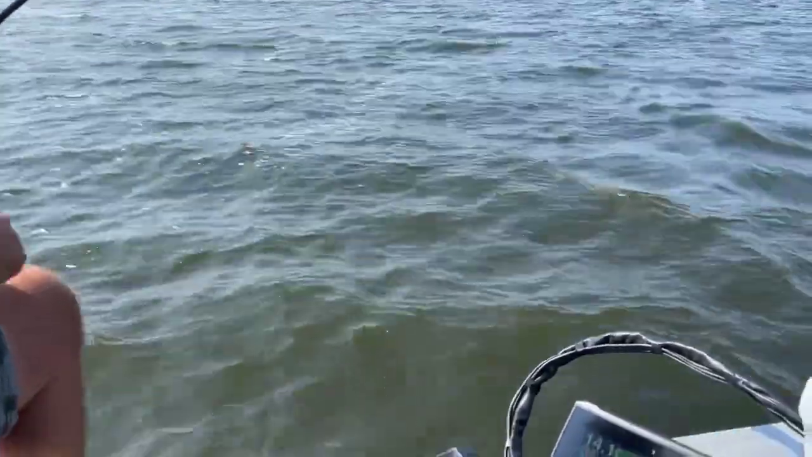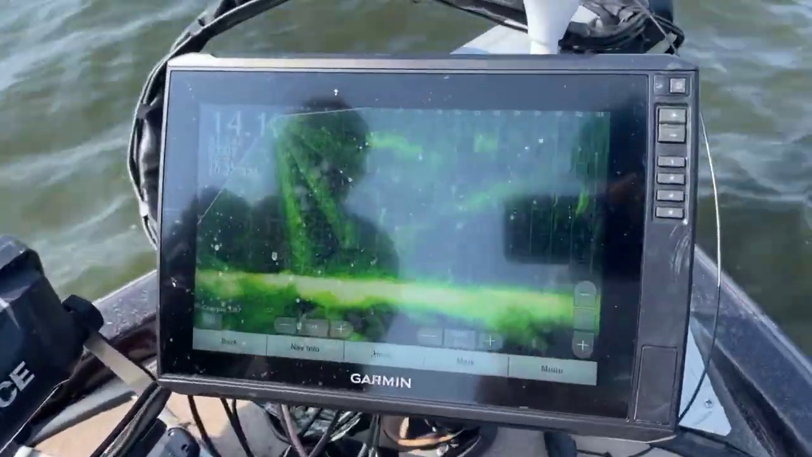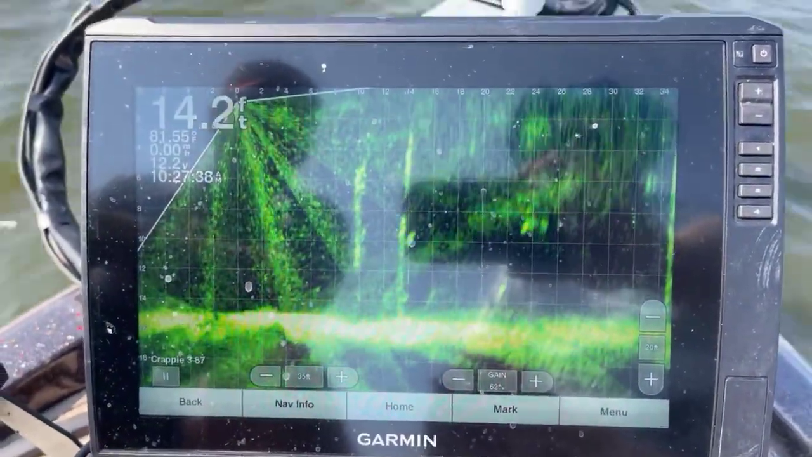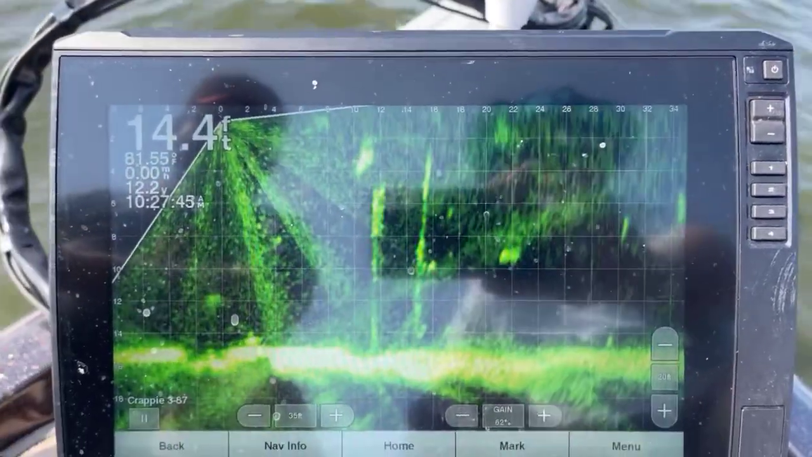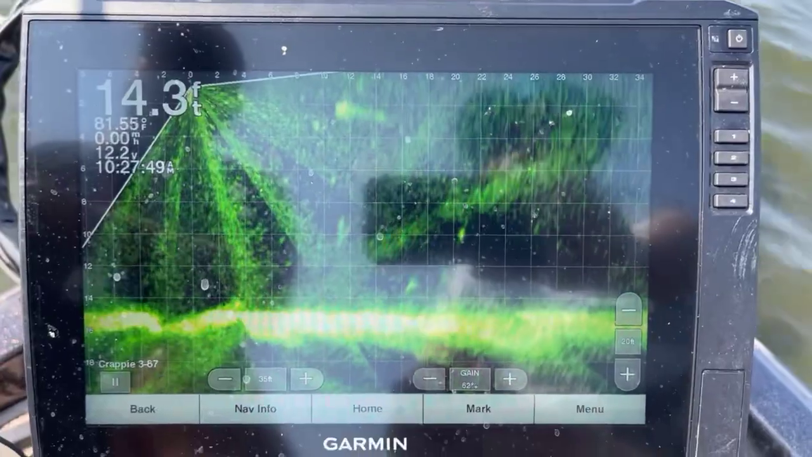Ooh. That fish followed me, and it's a good one. Let's see if we can get him to do it again. Where'd he go? There he is. He's not real big, but he's a decent fish.